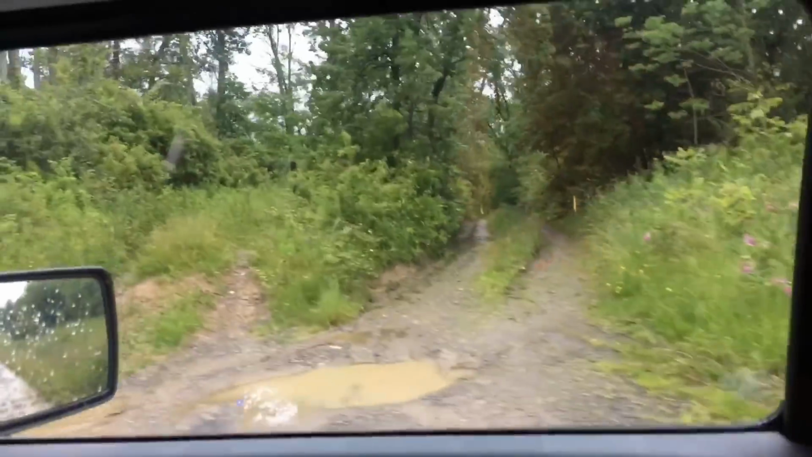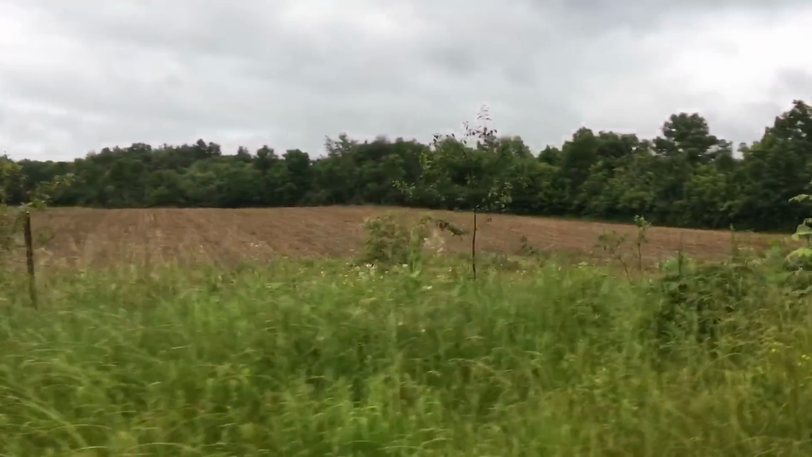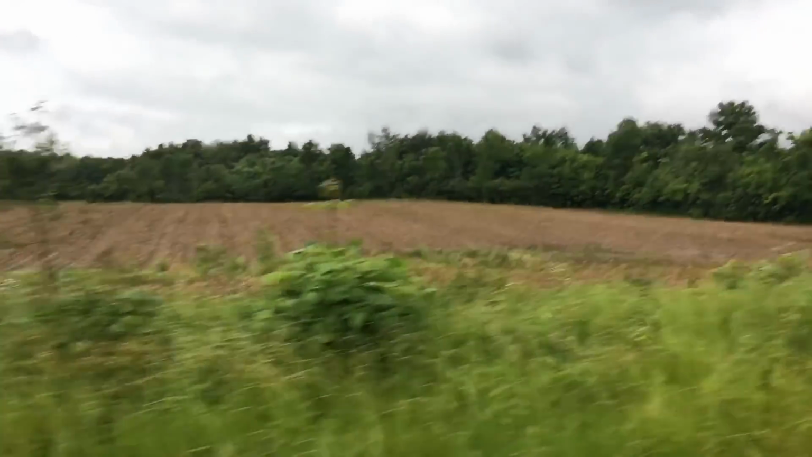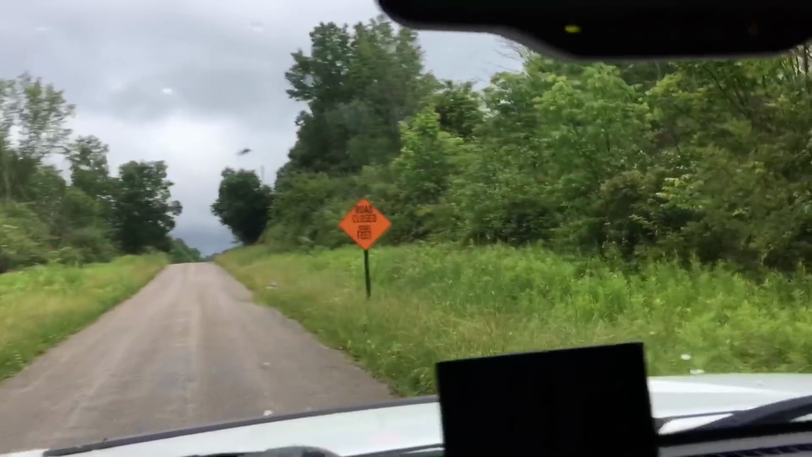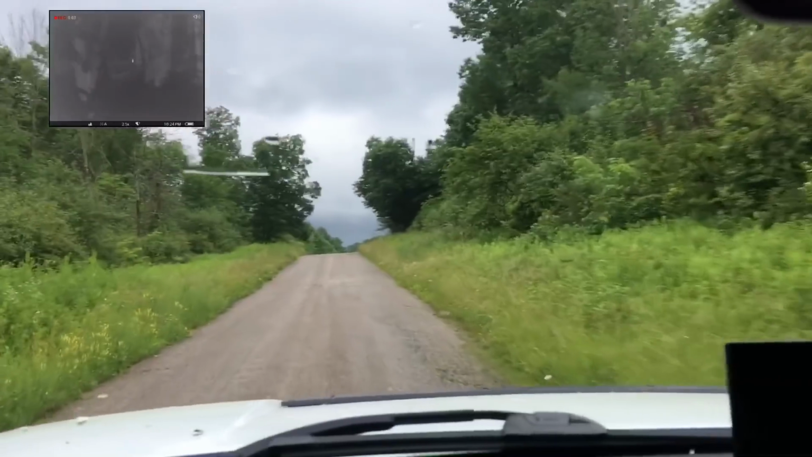Some gas well roads. I've walked down them many, many times. There we go. Sweet. There you have it right there. 1,500 feet ahead.